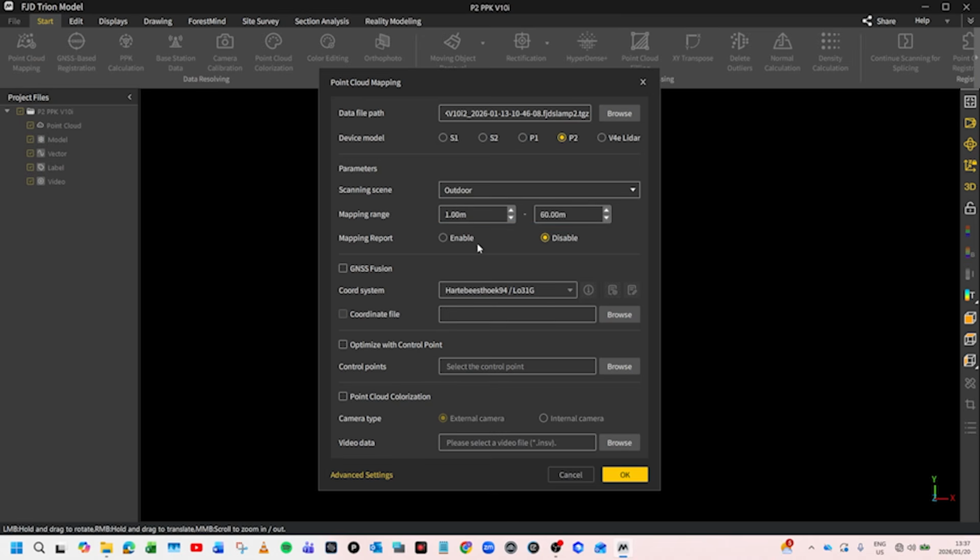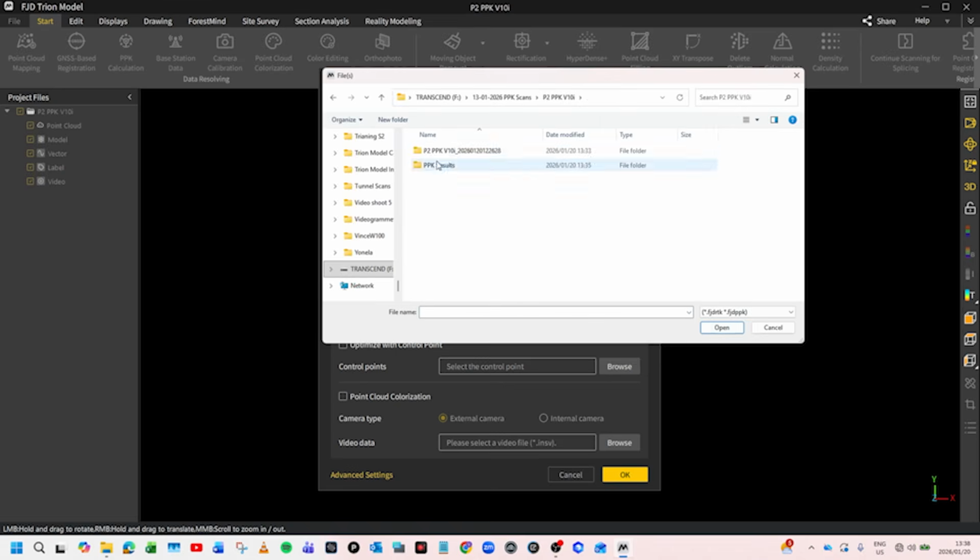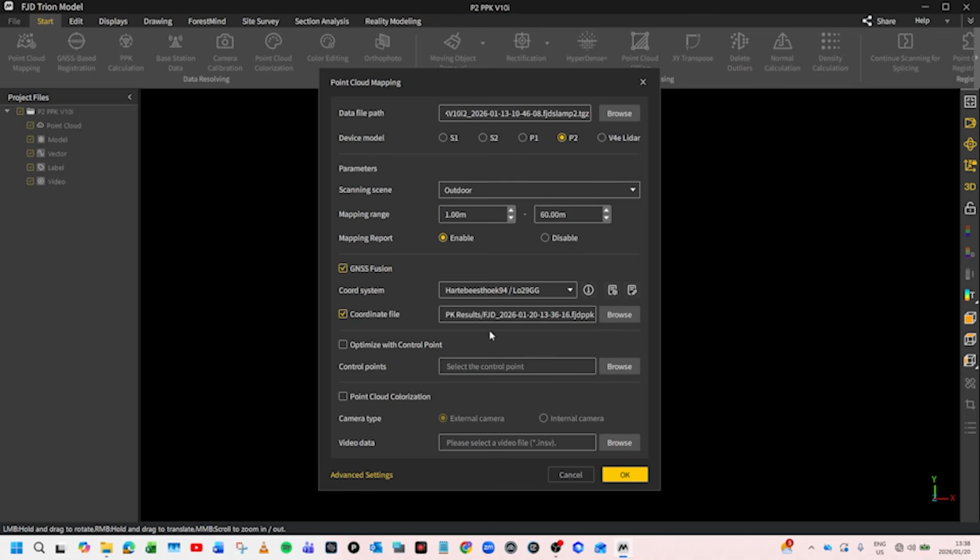Select whether to output a mapping report. Select on GNSS Fusion, then select the correct coordinate system for where the scan was done. For this case, it's Hartebeeshoek 94 LO29. Select on coordinate file, then browse to select your PPK data file. After the PPK file is selected, select OK to start processing.